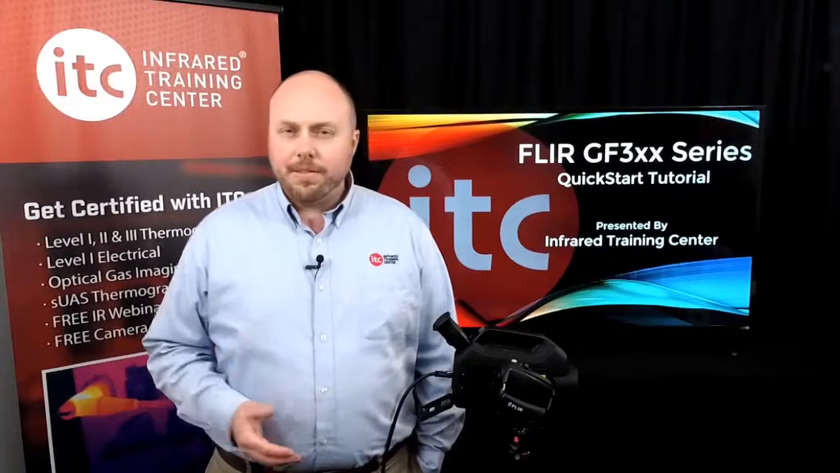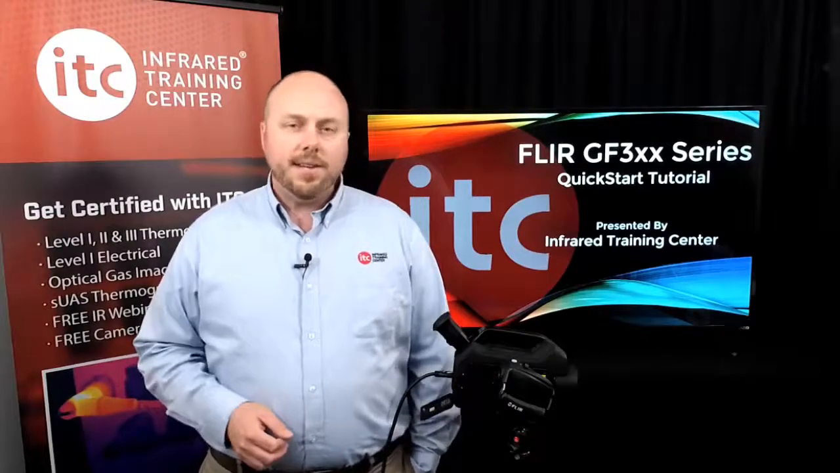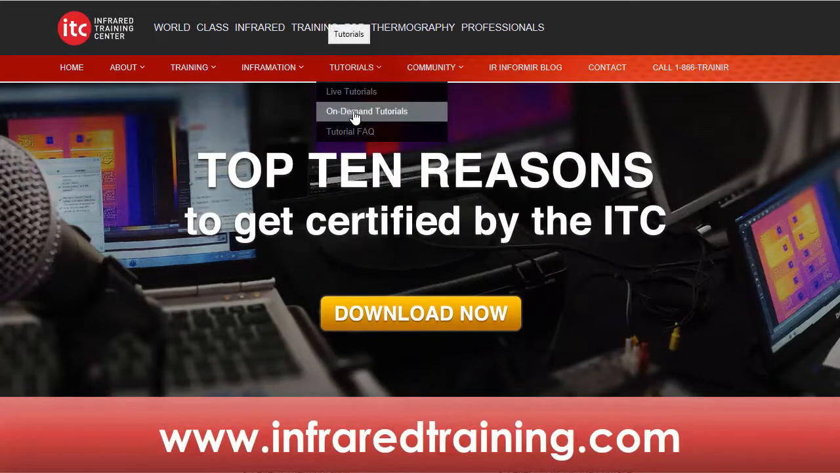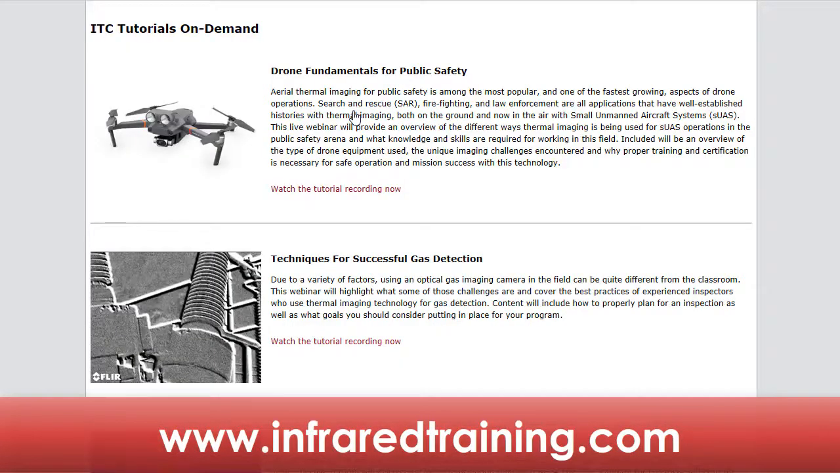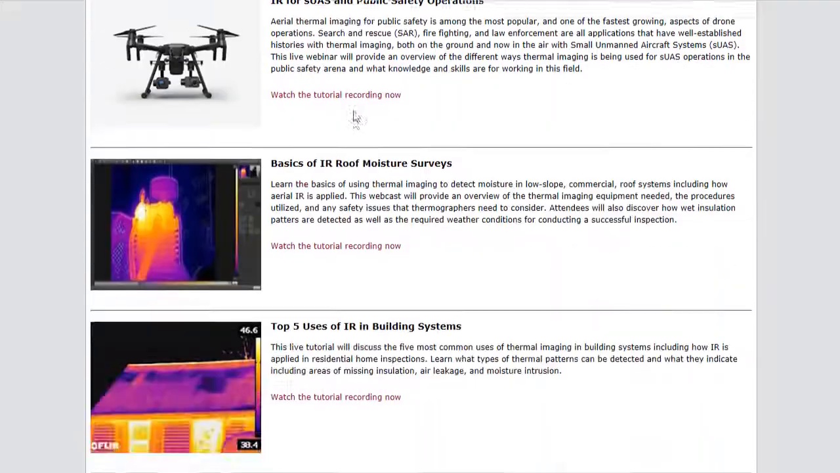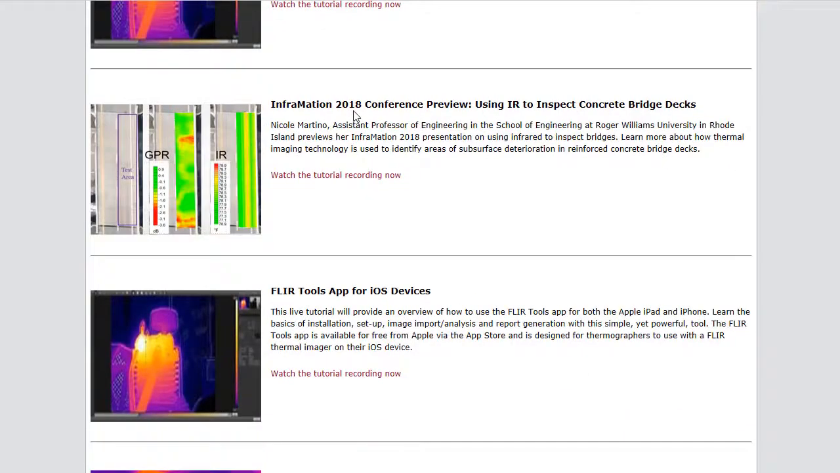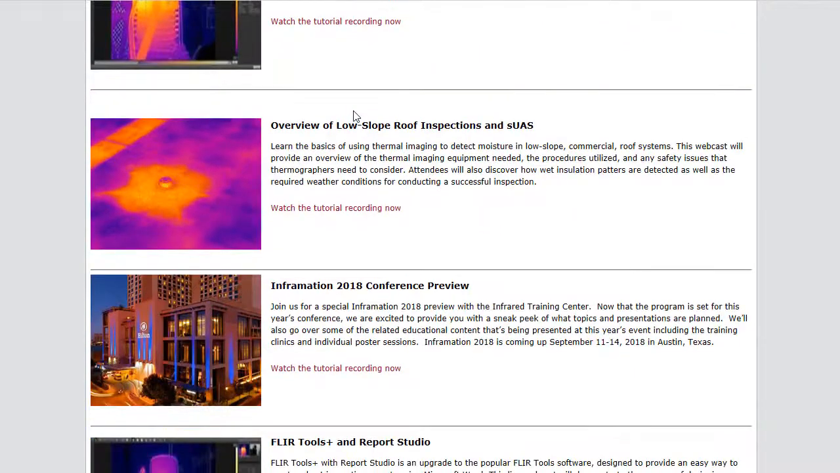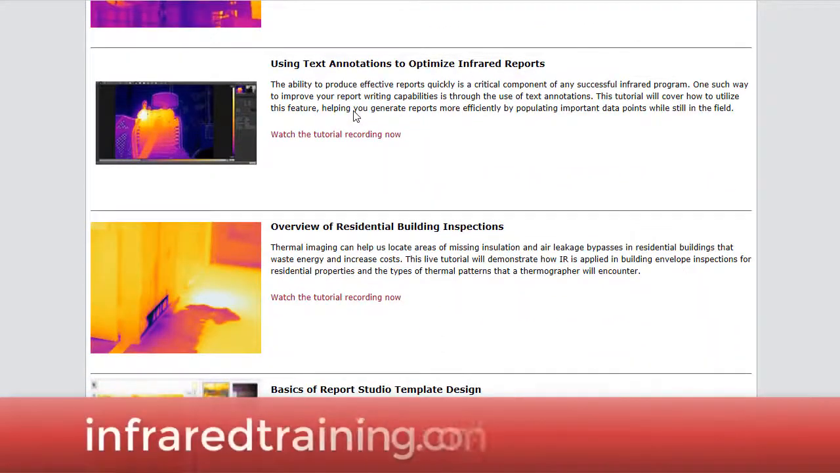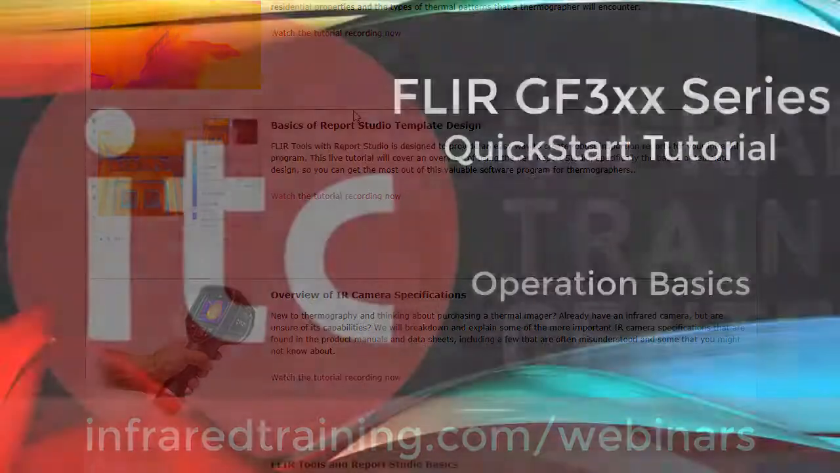Before we get to the camera's basic functions, I wanted to point out another great resource for thermographers, and that's the ITC website at infraredtraining.com. Besides our latest training schedule for the US and Canada, you'll find a number of free tutorials, including an overview of the software that Jason had mentioned a moment ago. Also, there are at least 2 webinars on optical gas imaging you might find useful as well. All are listed under our on-demand tutorials, which feature about 24 topics in total, all free, and can be accessed anytime at infraredtraining.com/webinars.